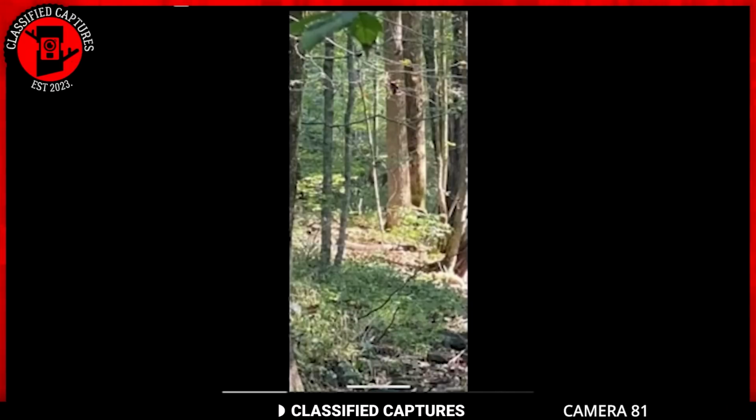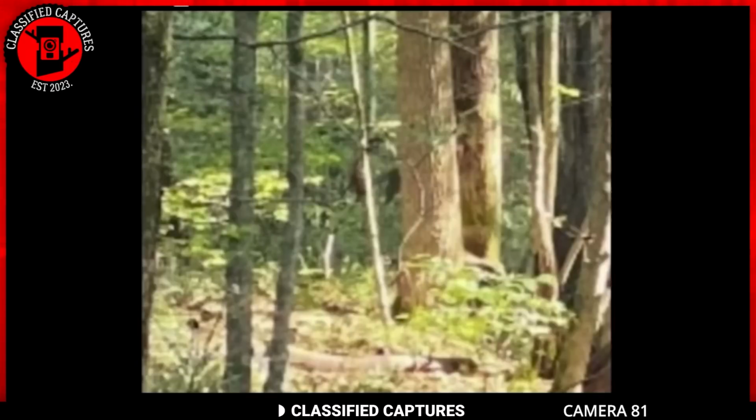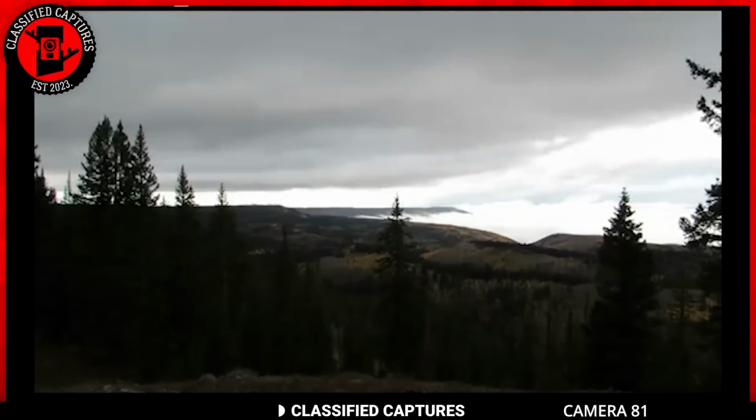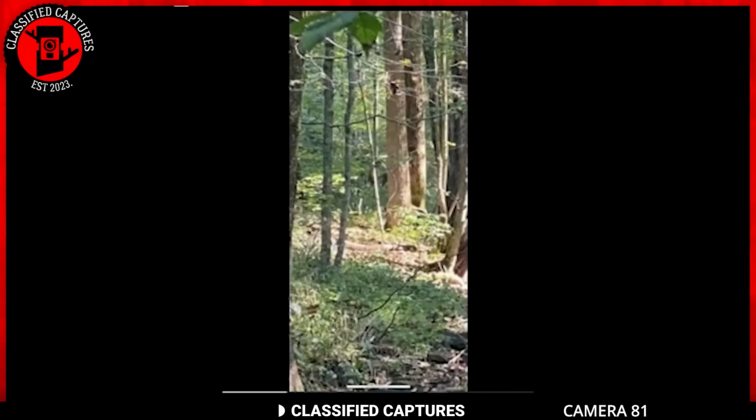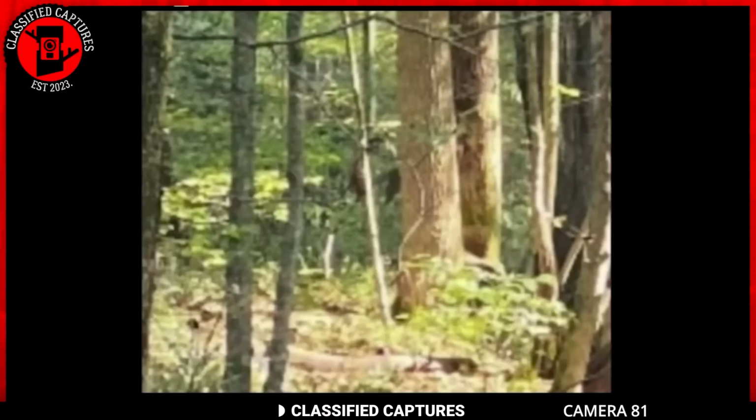Here we have another Bigfoot sighting. This one is an image taken by a Bigfoot researcher in the Hoosier National Forest in Indiana. The man had set up a camera in the forest and was calling out, hoping to attract a Bigfoot. Then, right in front of him, there was a creature among the trees.